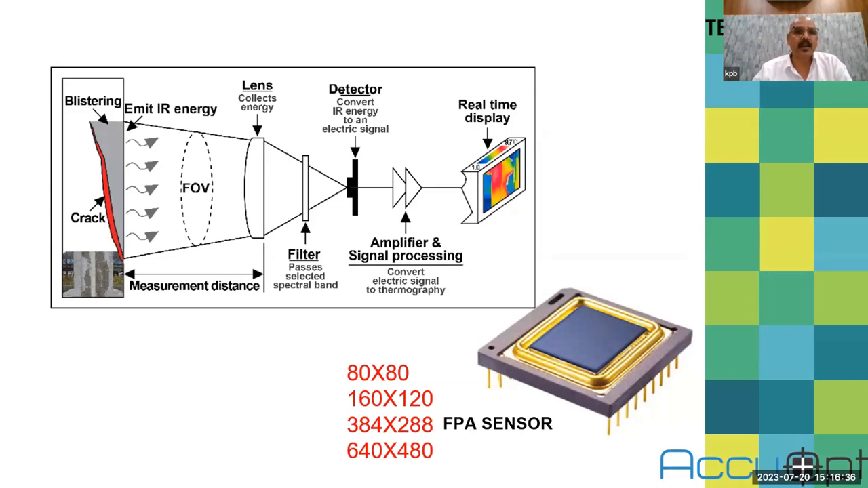First of all, it has a lens to collect the energy from the object. According to the application, we can select different fields of view and different types of lenses. Then the sensor you have selected works in a special wavelength, so just after the lens, we put a filter which filters the unwanted energy and only transmits the energy suitable for the sensor you are using.